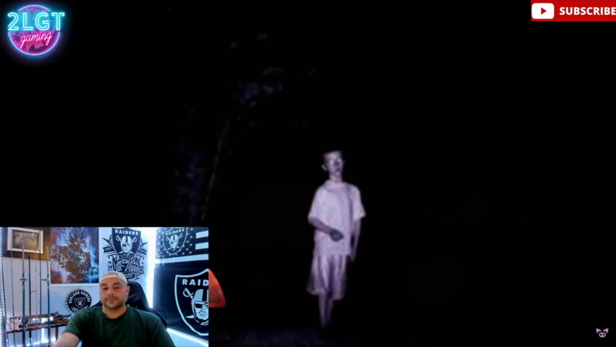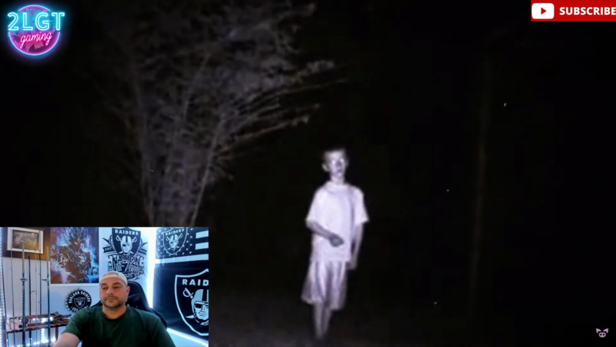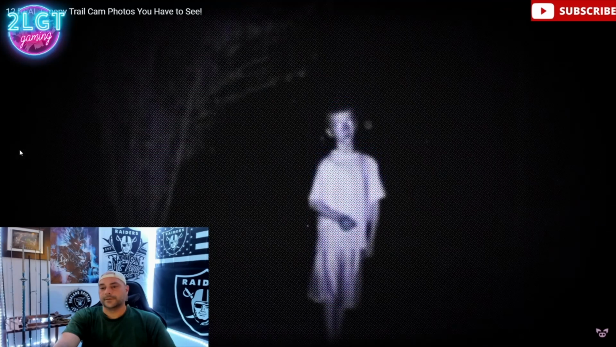This photo has been doing the internet rounds for a few years now. Captured in 2009, it shows a young boy wandering through the woods late at night. He looks entranced with glowing wide eyes. From his posture, it looks as though he's shuffling awkwardly, possibly injured.